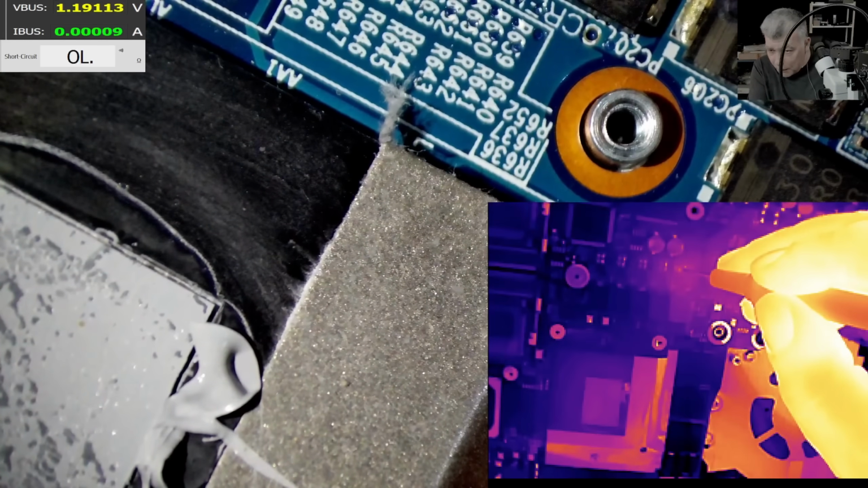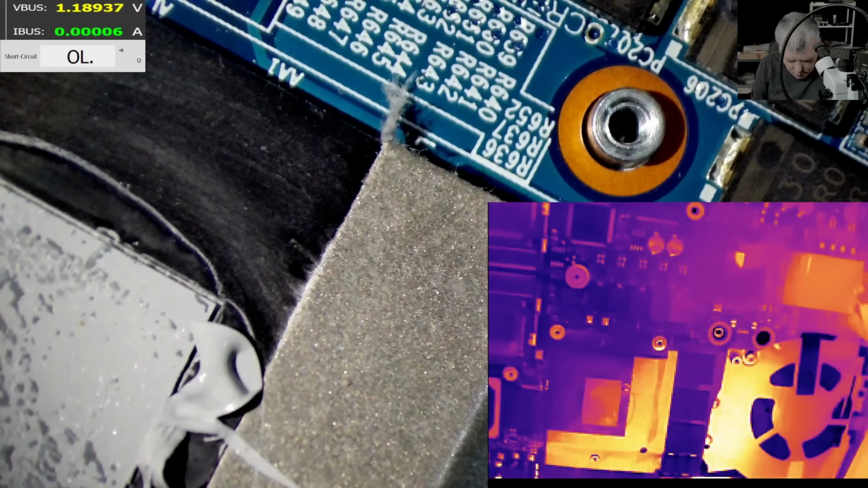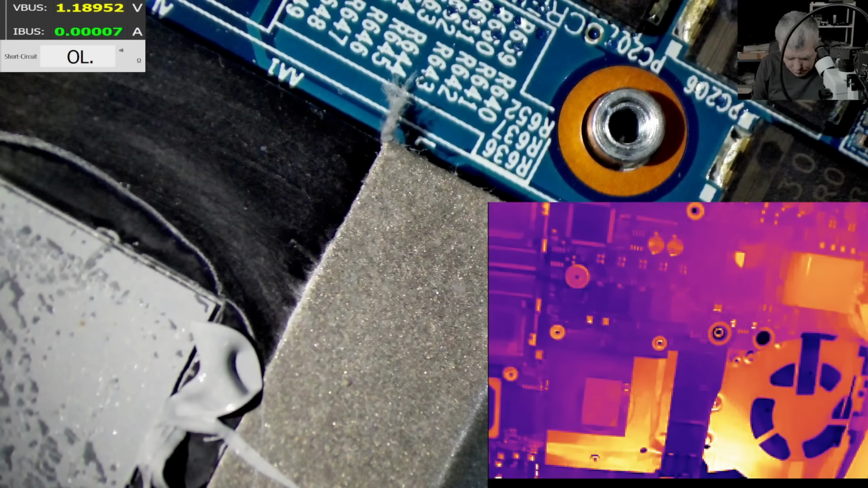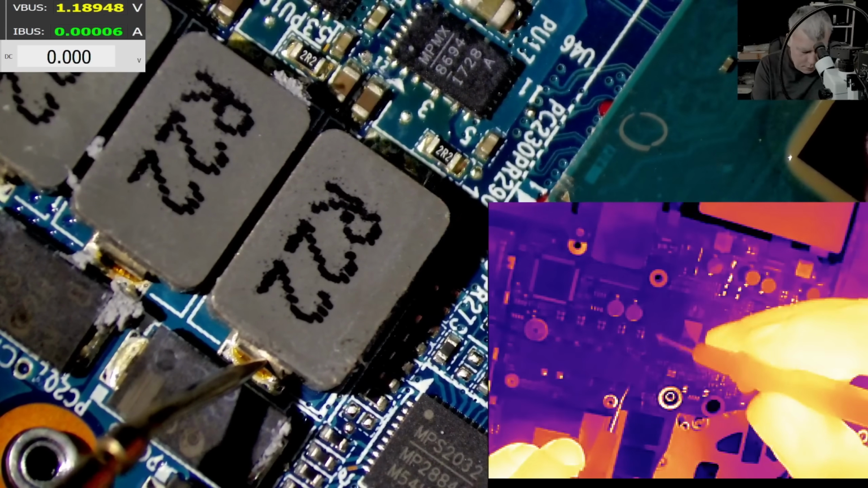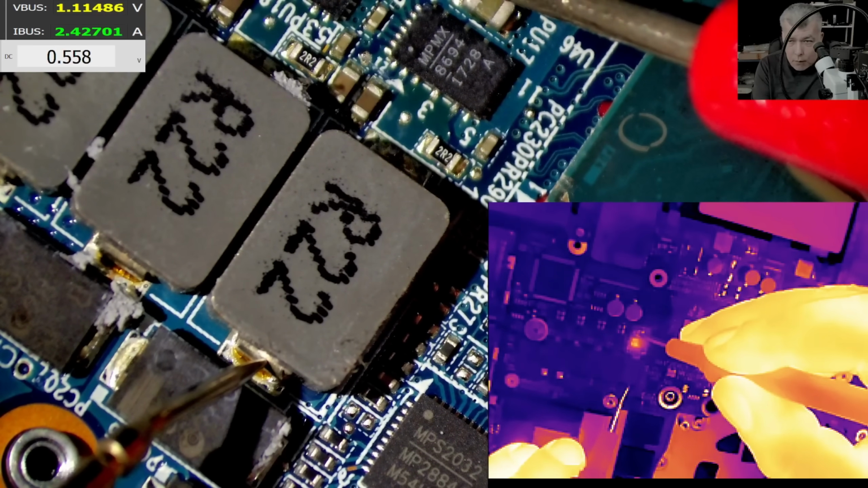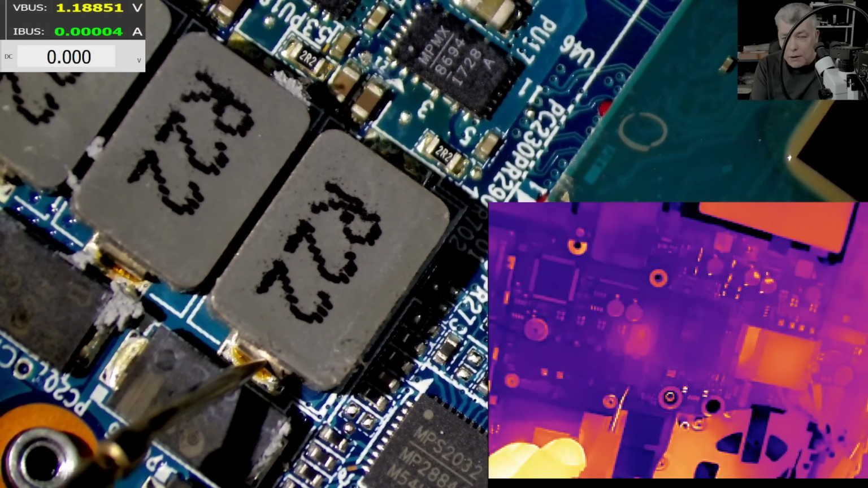And I don't know what to say, but if it's short to ground, does it mean the GPU is saved? So what am I gonna do? I mean, probably the GPU is saved anyway. What I will do is I will check the voltage. So I will check the voltage at the output here. And the voltage is 0.5. Ha! So it is outputting some voltage.